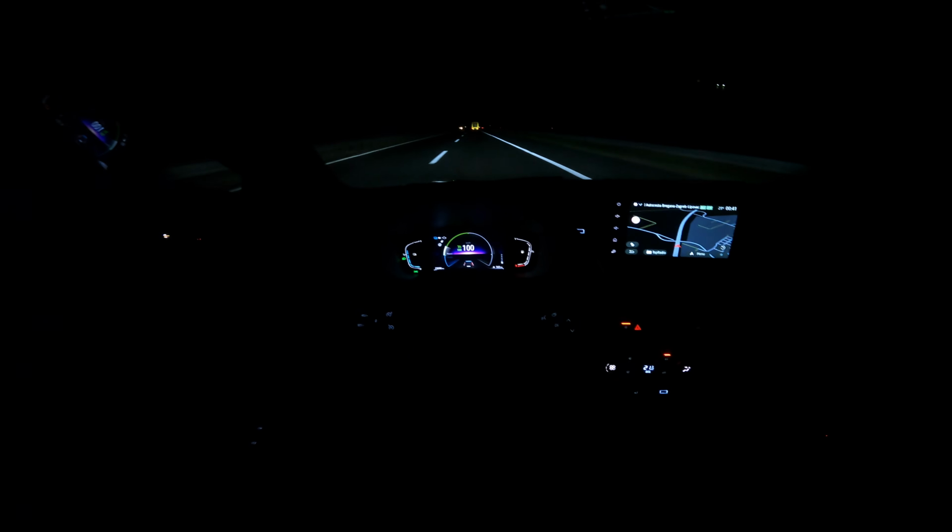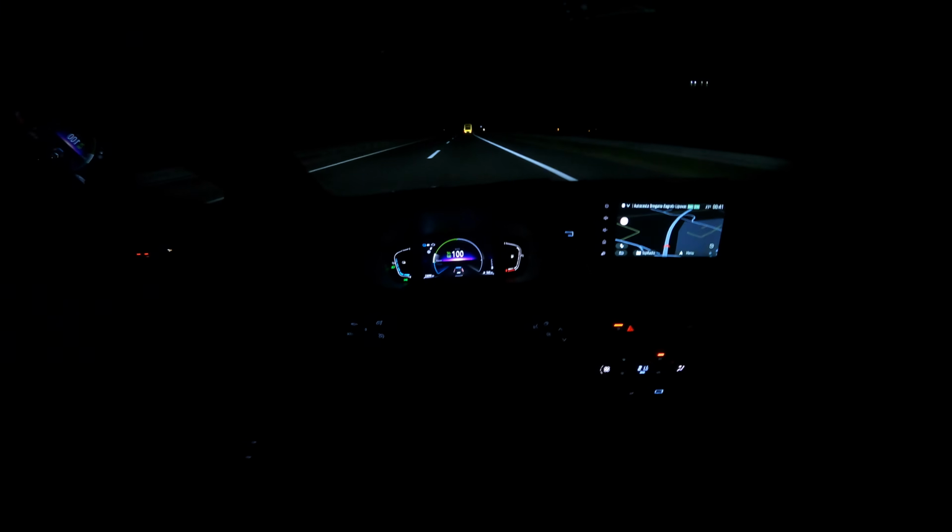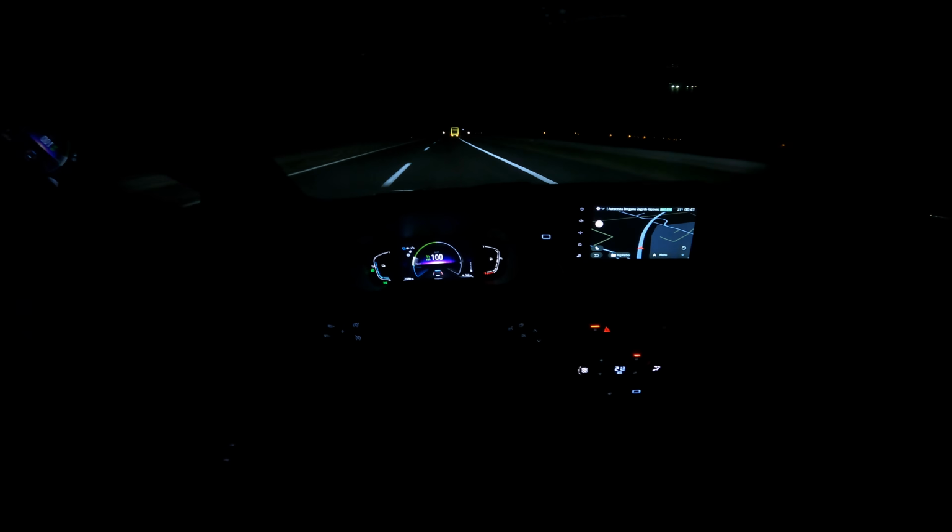Okay, cruise 100. When you're driving and there's a car and you're not braking, there will be a big red message, you know, brake. The car will brake for you if you don't brake, but it doesn't keep a distance. So maybe it'll warn you when you're about to hit the car or anything in front of you, but it won't keep a distance. It'd be nice if Dacia would actually add that. We'll see in the future.